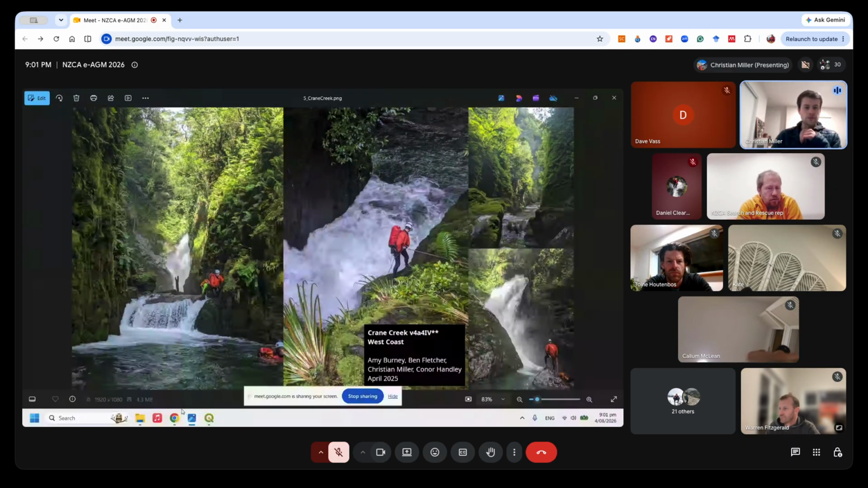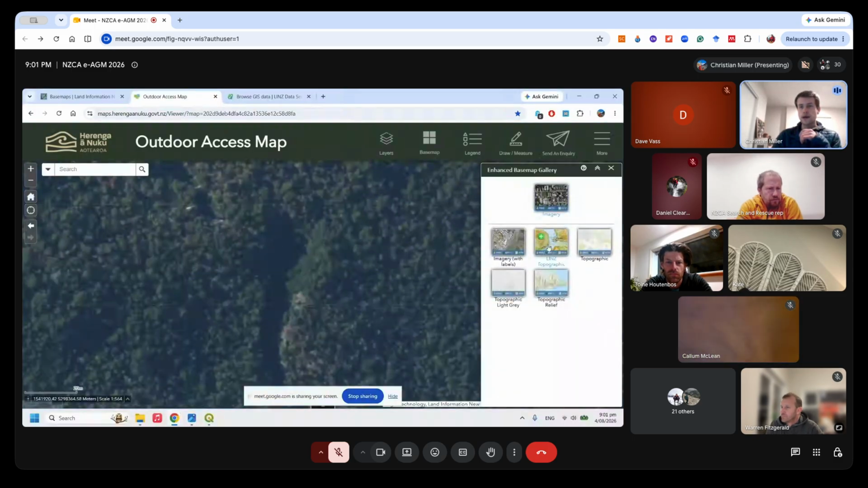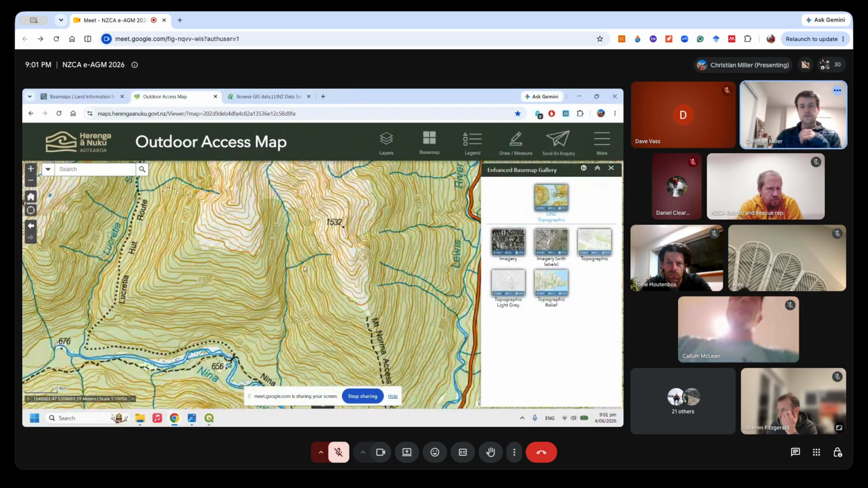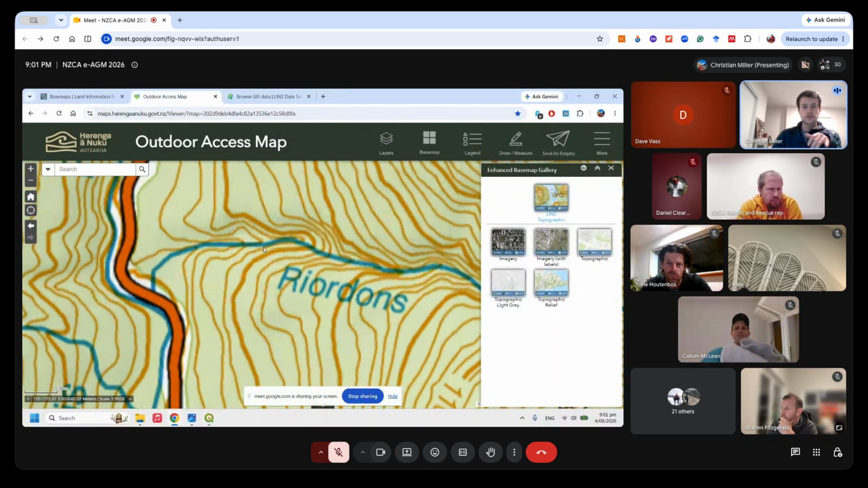Okay, last example for now, because I've talked for quite a long time. We'll go back to the top of the map. This is Riordan's Creek in the Lewis Pass. This is one that Amy and I did. We walked up from the base of this to this steep section of contours here, which is the classic thing you look for. We were hoping for some nice back-to-back waterfalls.